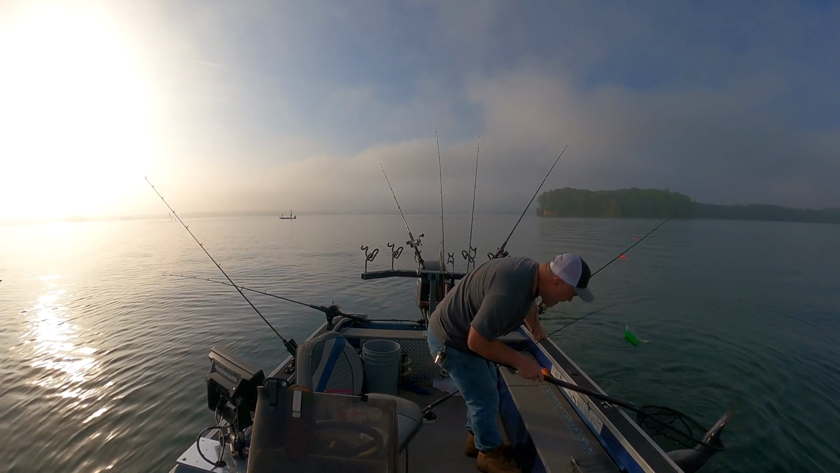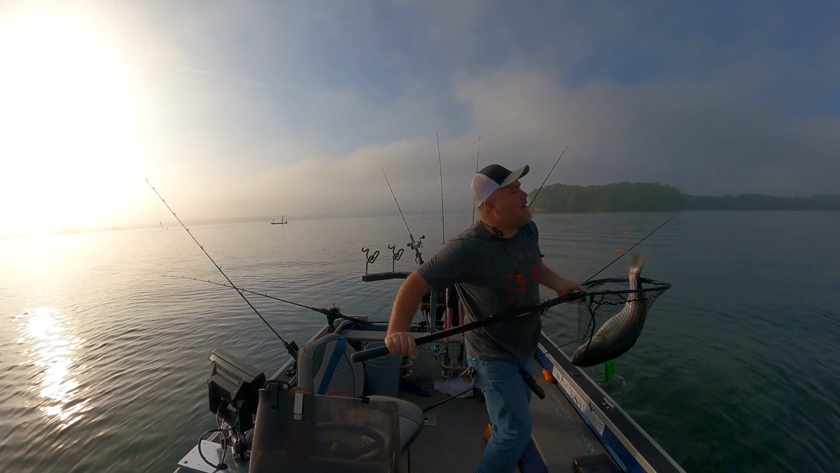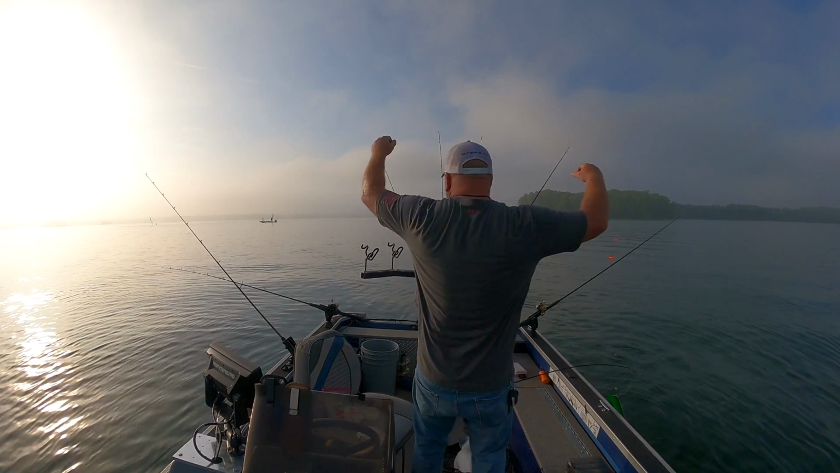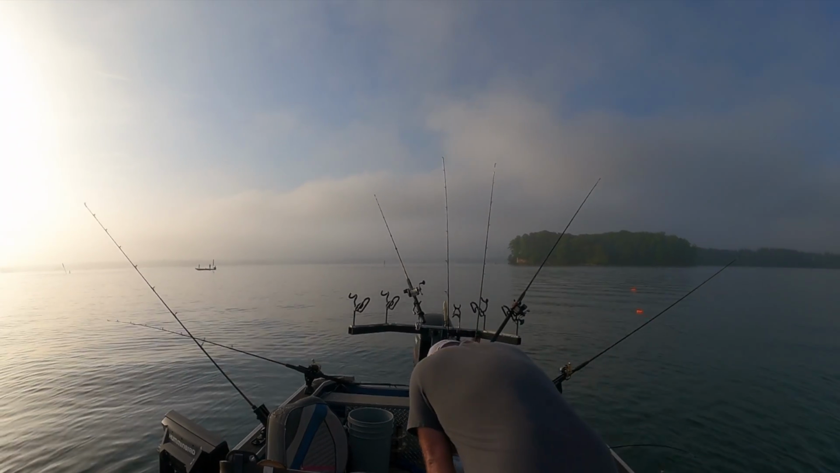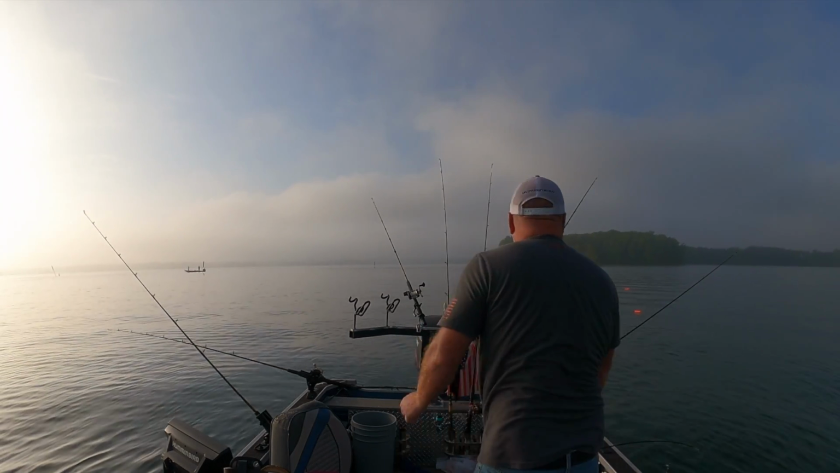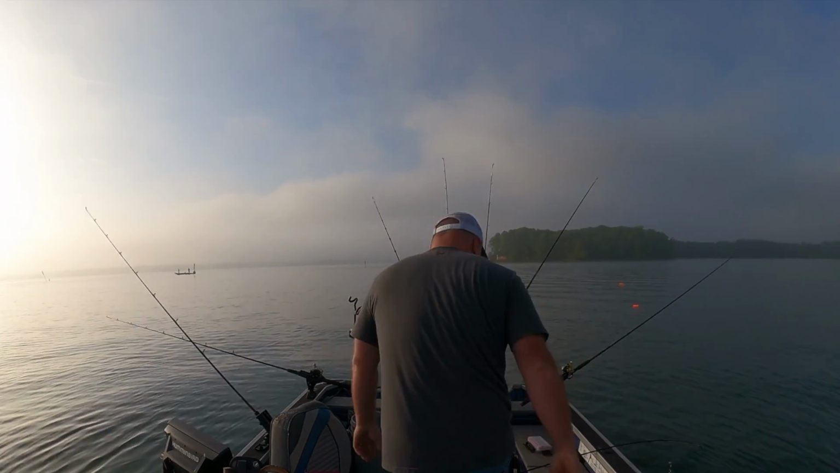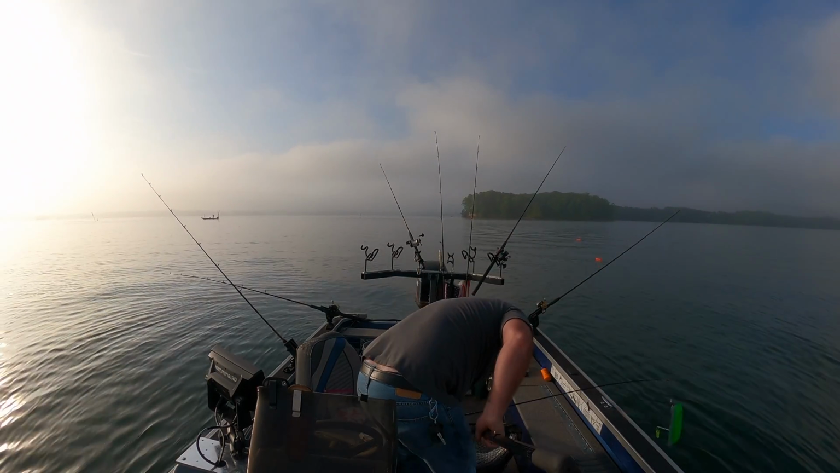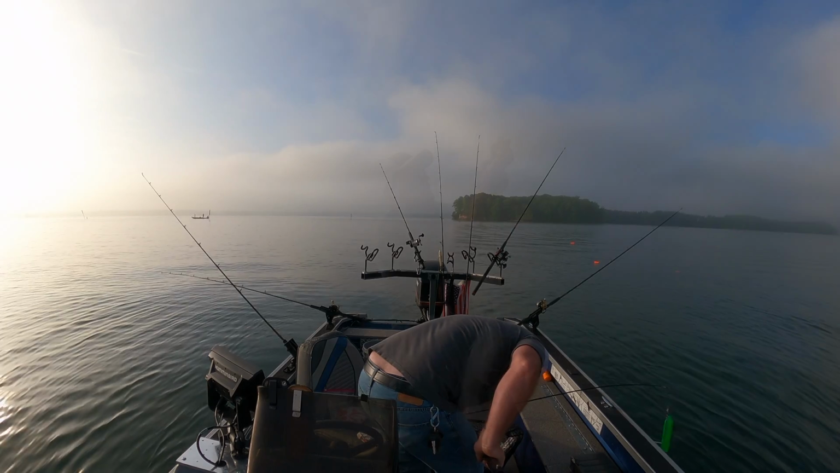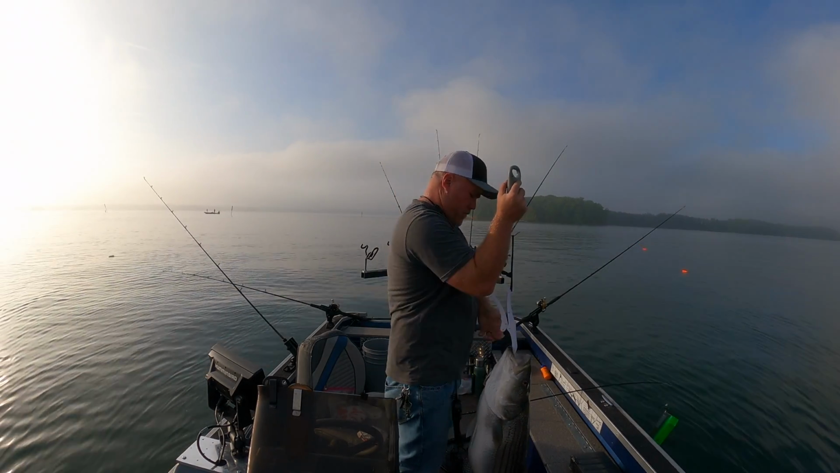Oh, we got him! Woo! Holy crap. That's the biggest striper I've got this year, by a mile. 28.7.